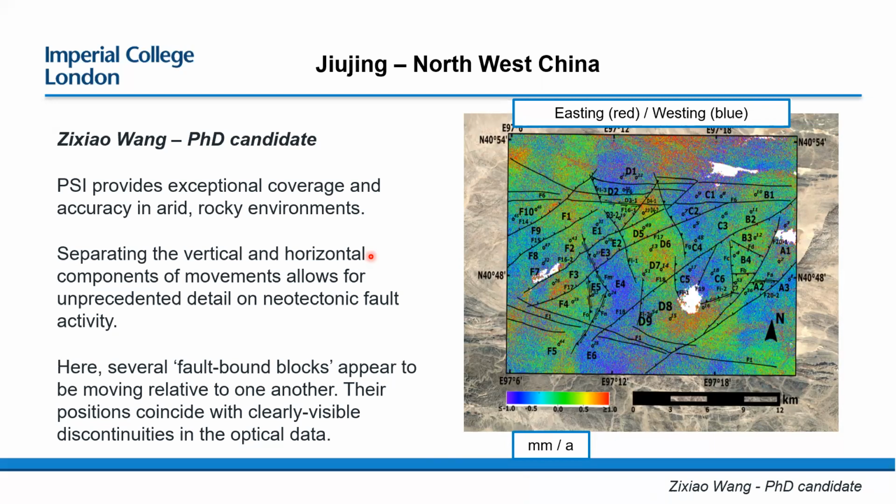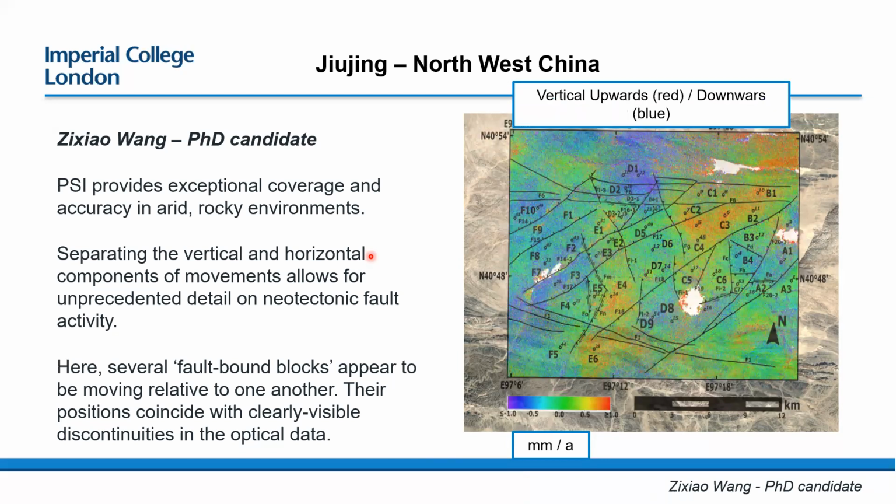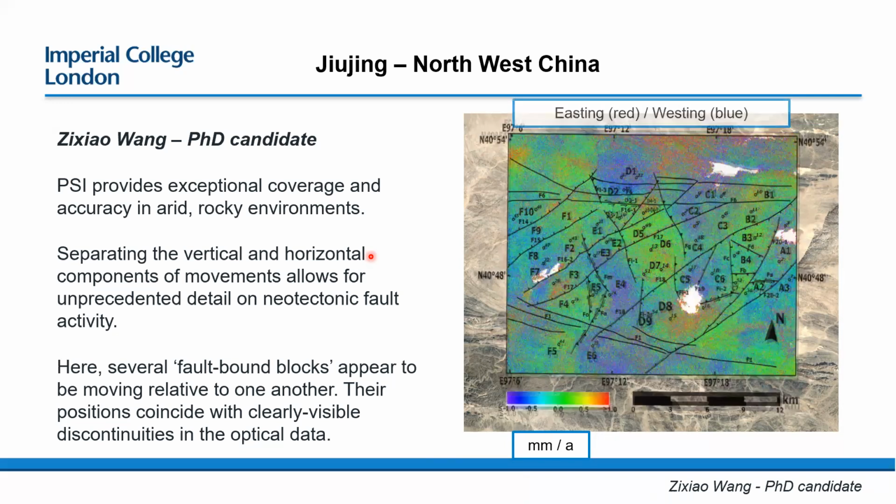So yeah, I just feel like these look really clear in terms of the distinct behavior of these different blocks that he's separated out between faults. They line up really well with the optical data.